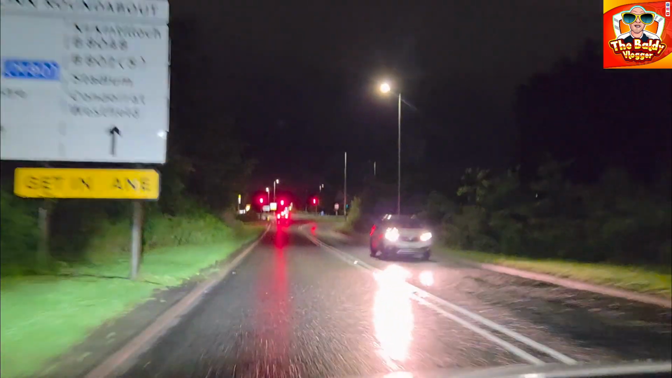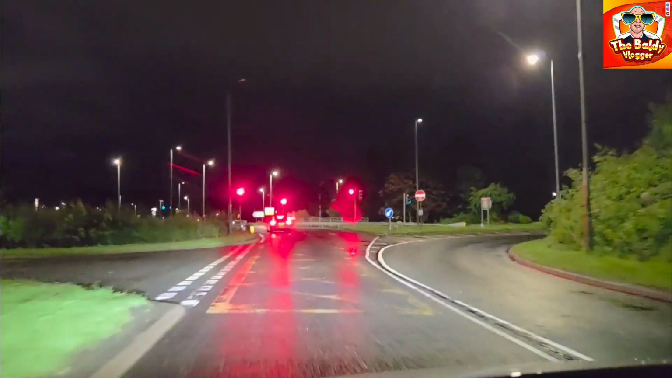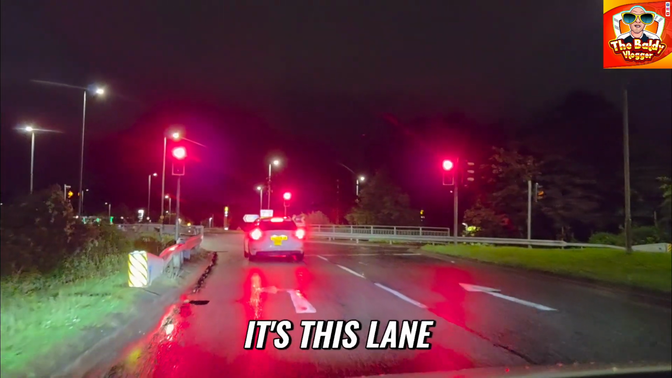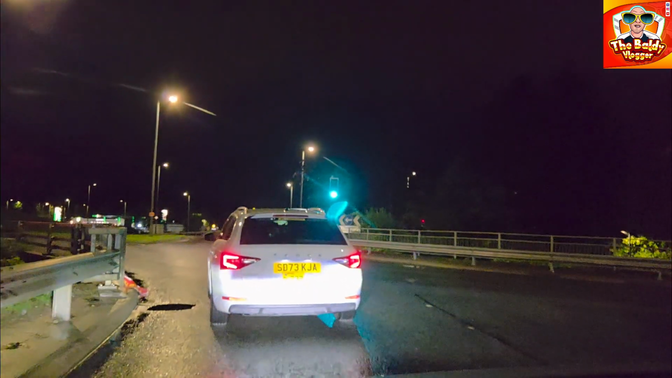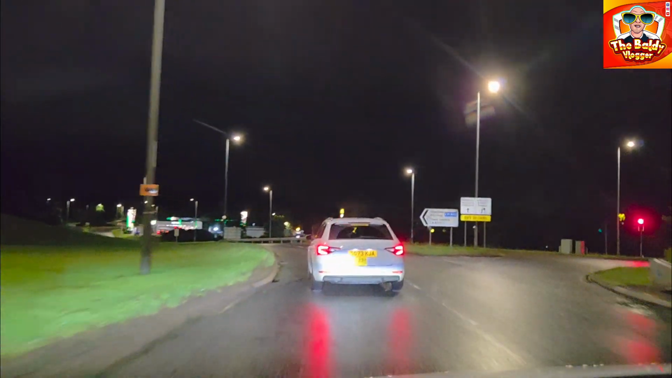Get in lane, that's a good idea. Get in lane. Right, what lane is it? I think it's this lane. Yeah, get in lane, I don't know what lane it is. Maybe it's not this lane, but nah, it's okay.